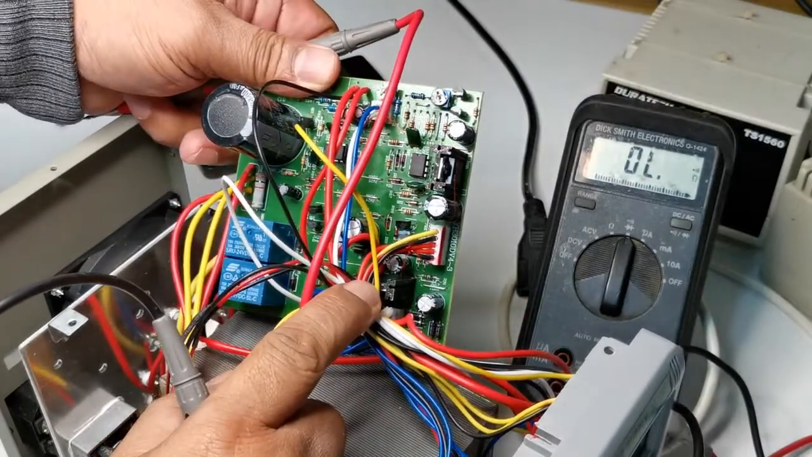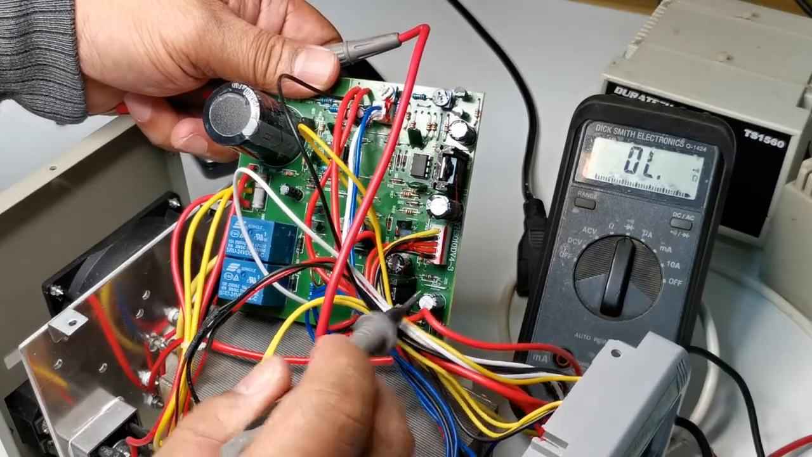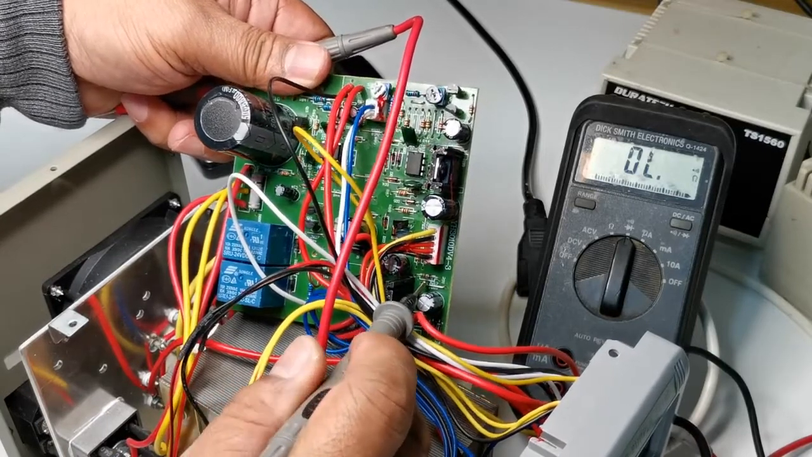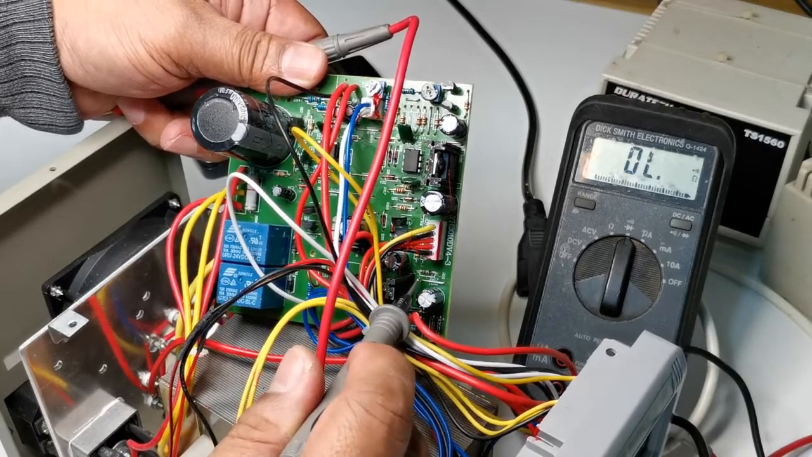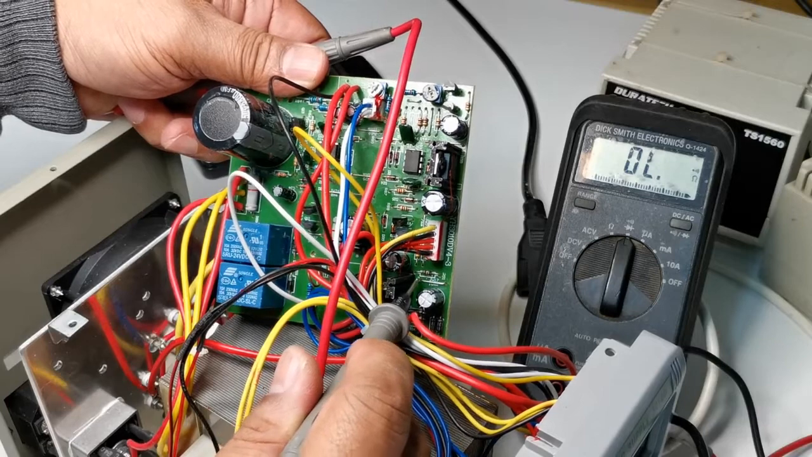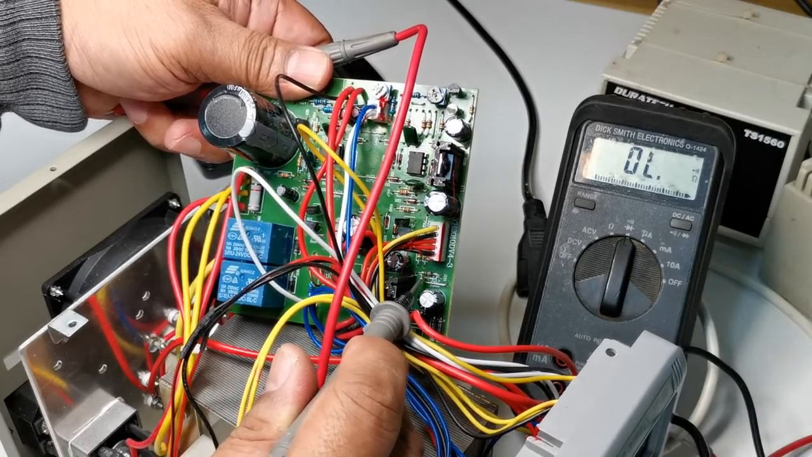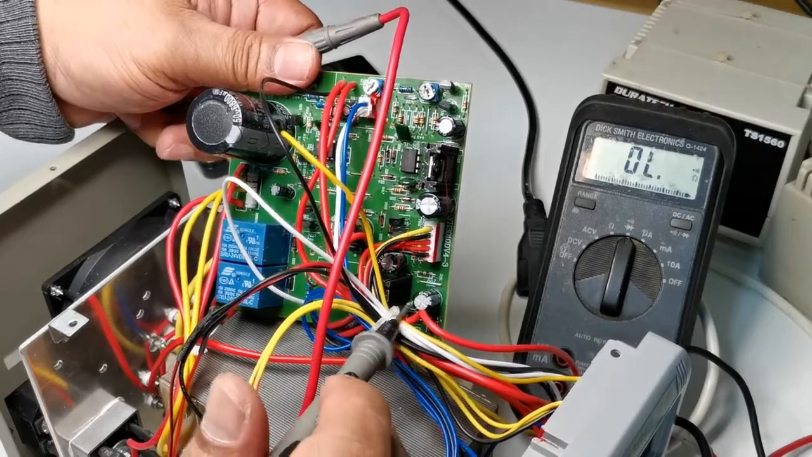Okay, so that's obvious, the supply is coming through here, because it's very tiny, only a 1/4 watt resistor, and it's badly burned. I can't really see the color.